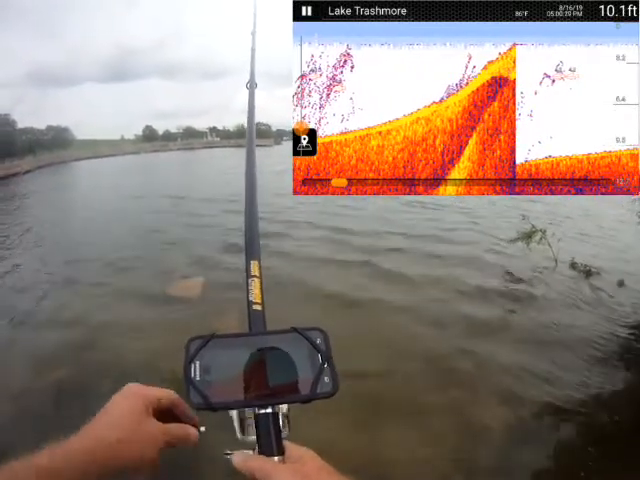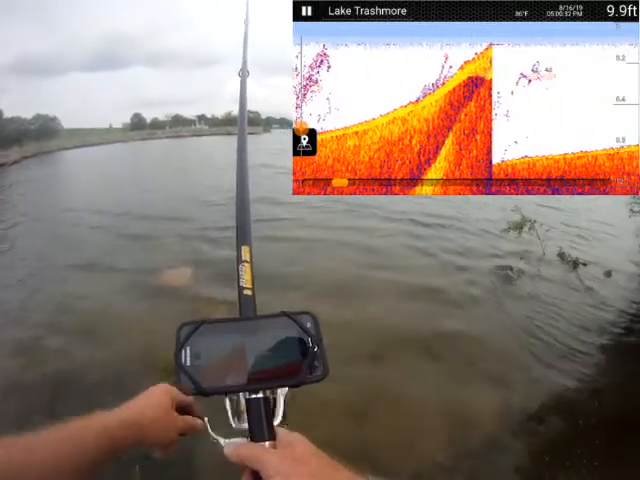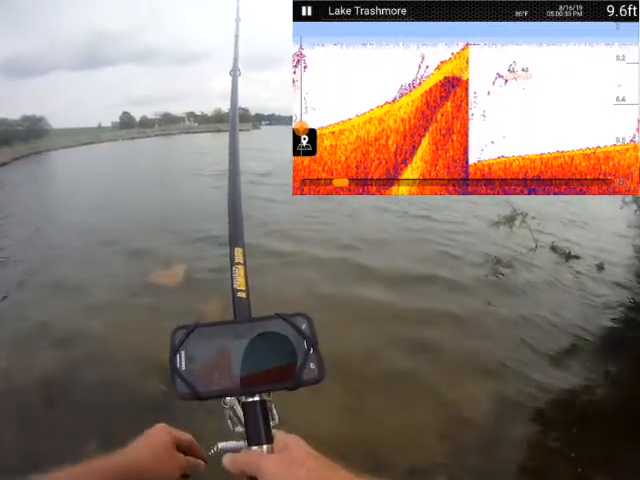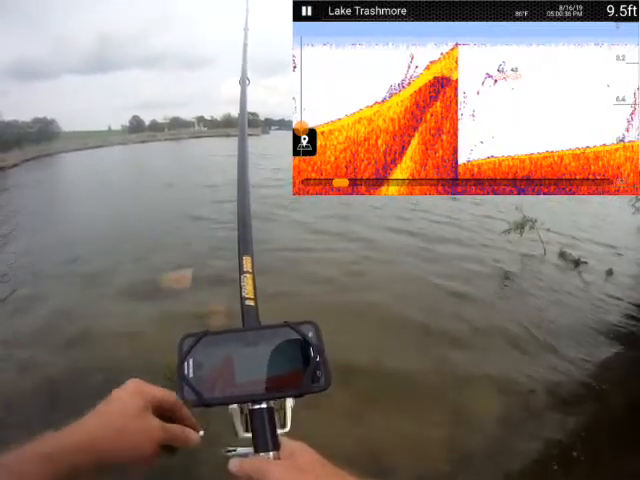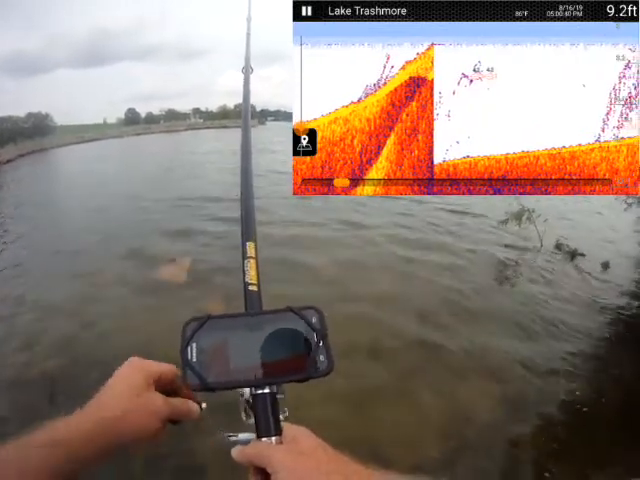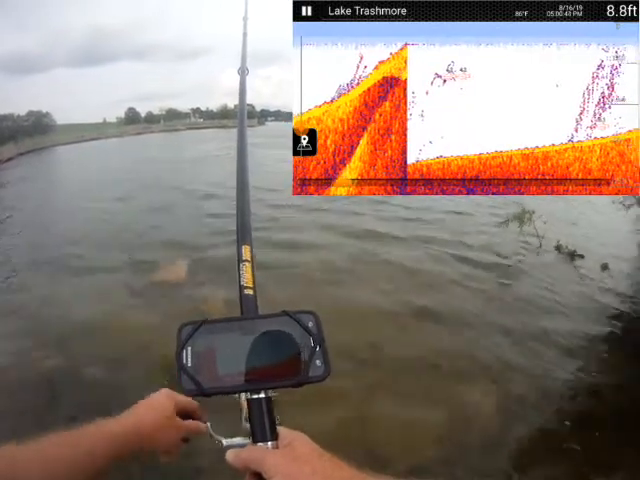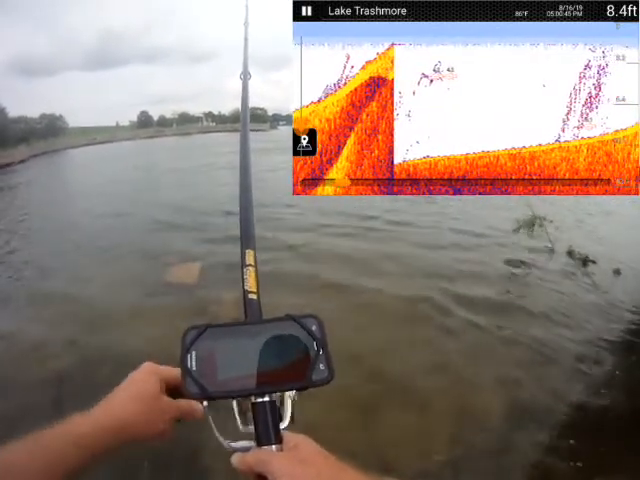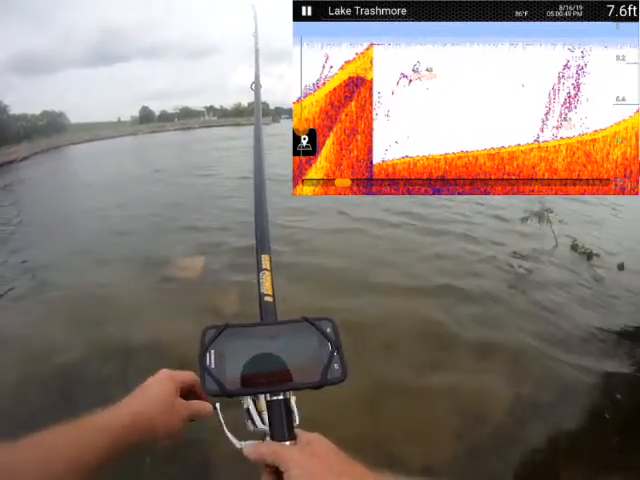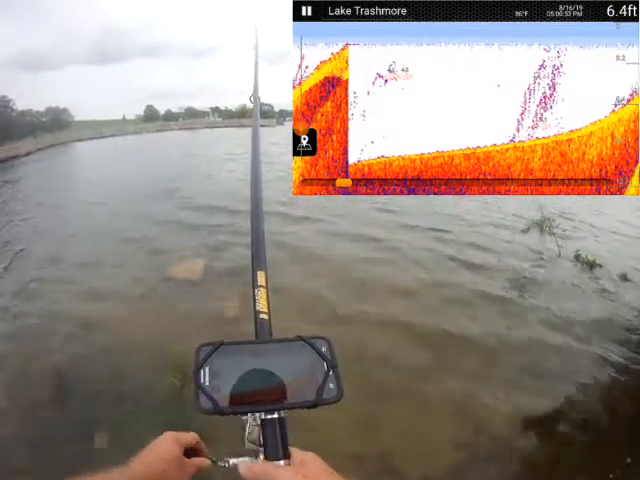Which to me is surprising. I wouldn't have guessed it to be anywhere near that deep. Huge, huge concentrations of bait fish just there. Wow. But I'm not really seeing many big fish yet.